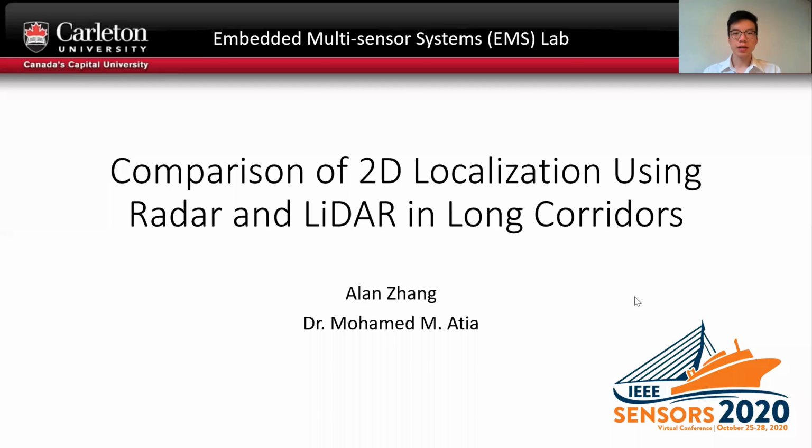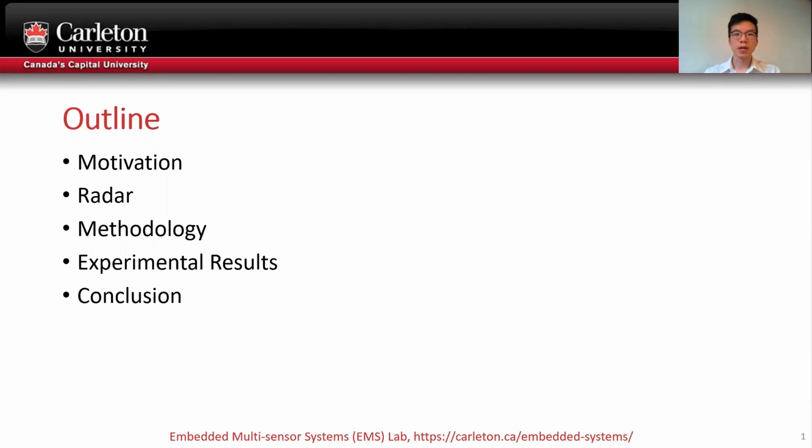Today, I'm presenting a comparison of 2D localization using radar and LiDAR in long corridors. First, I'll be talking about the motivations behind the work done. Then I'll describe what radar scans look like. Then I'll talk about the methodologies for the comparisons, and then explain the experiment results. I'll wrap up with the conclusion and future works.